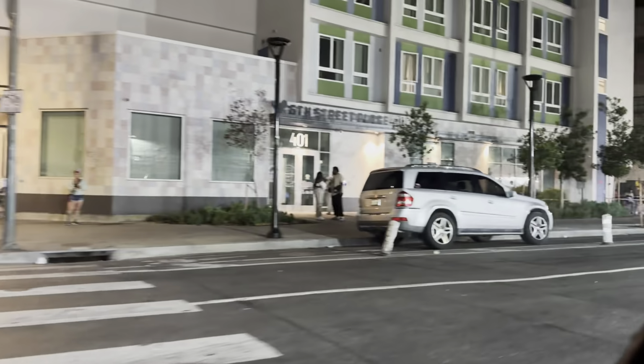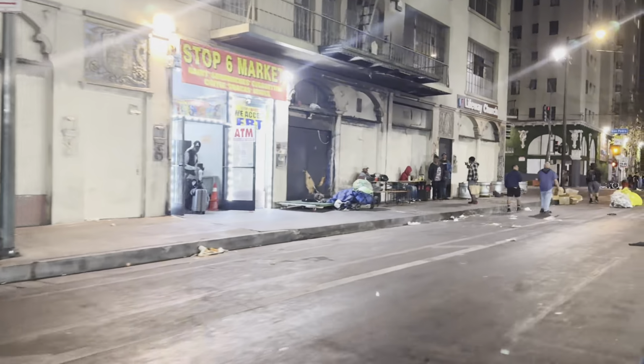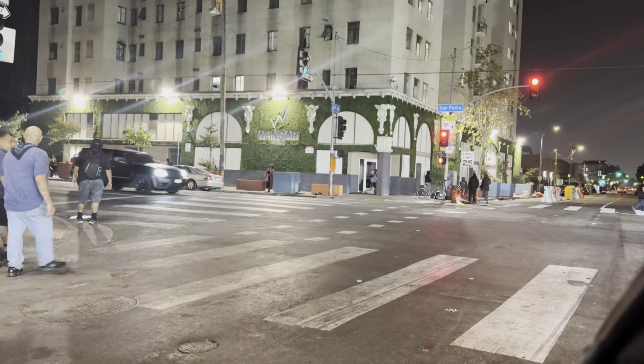Now, another thing here is that prostitution, crime, drugs, obviously, there's many things that can happen. And with some of these streets or these side streets being so dark, no one's going to help you. No one's going to save you. This is the reason why I say, do not go out here at night.